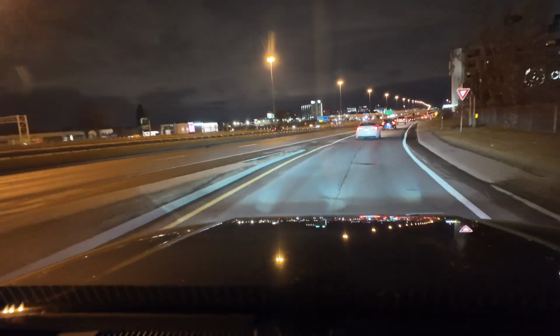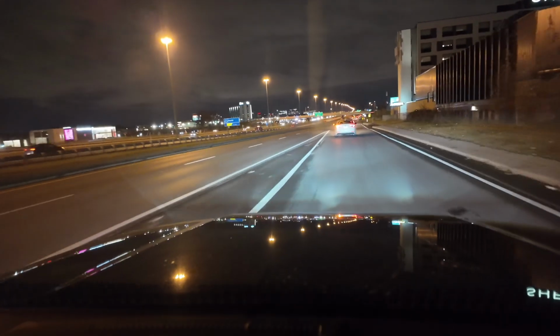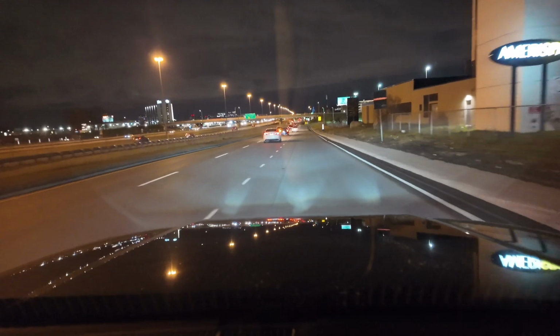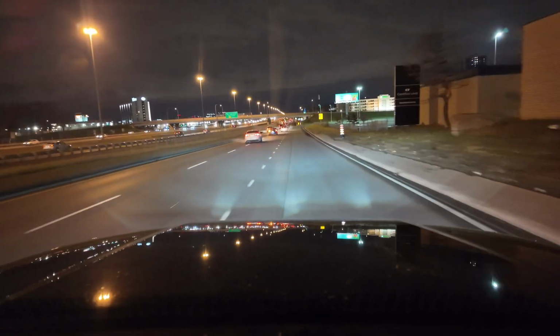So that was my wife, and by the way, my Bluetooth works on my T12. A lot of people say it's not working. As you saw, here's proof to you that it works.